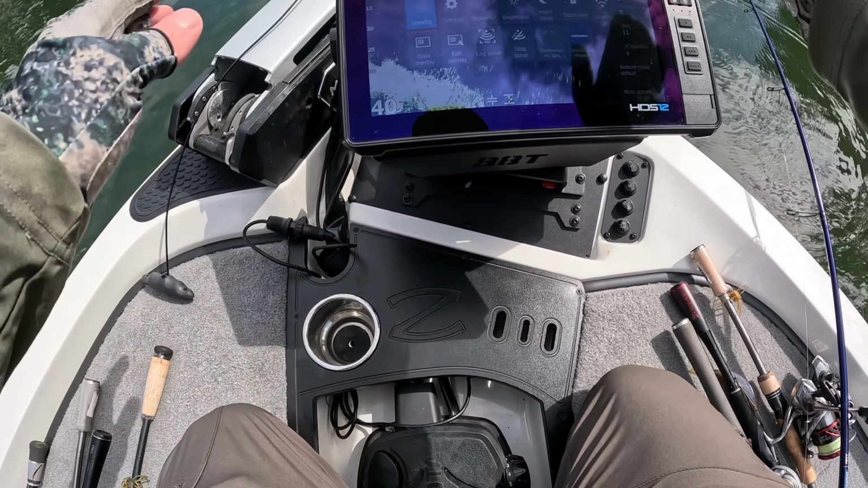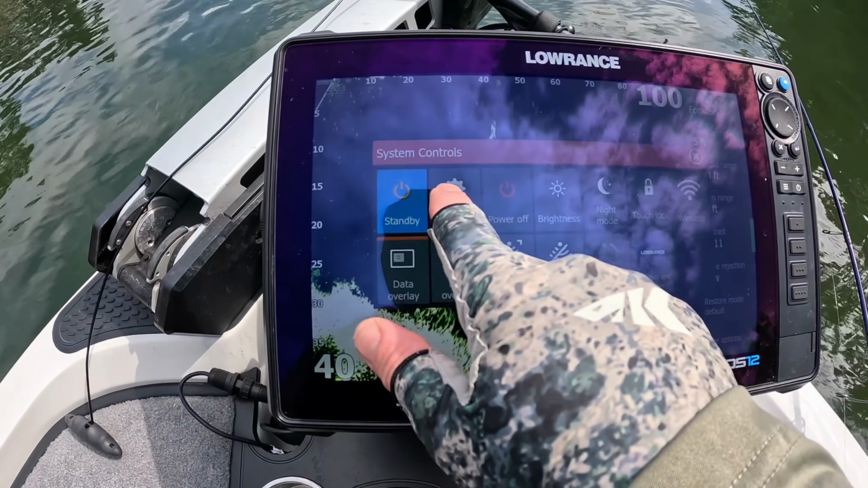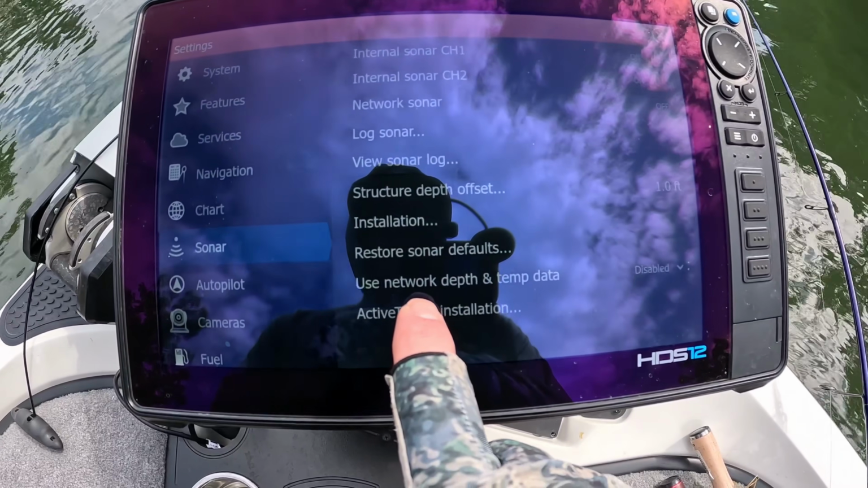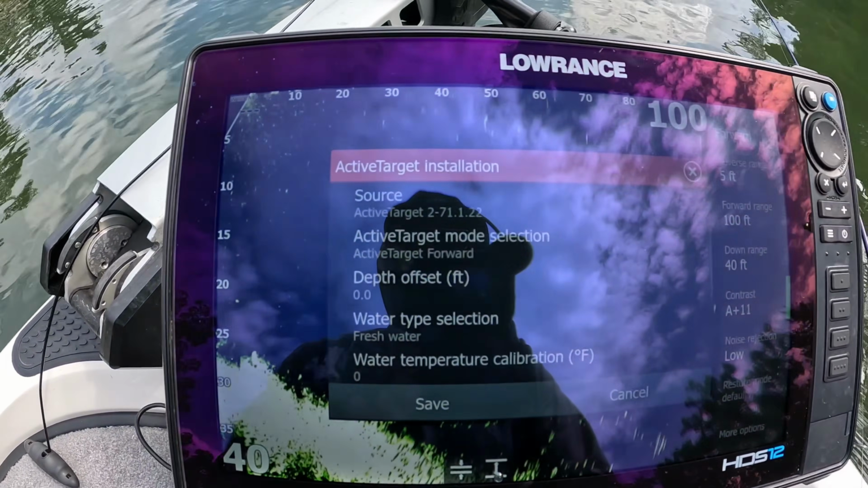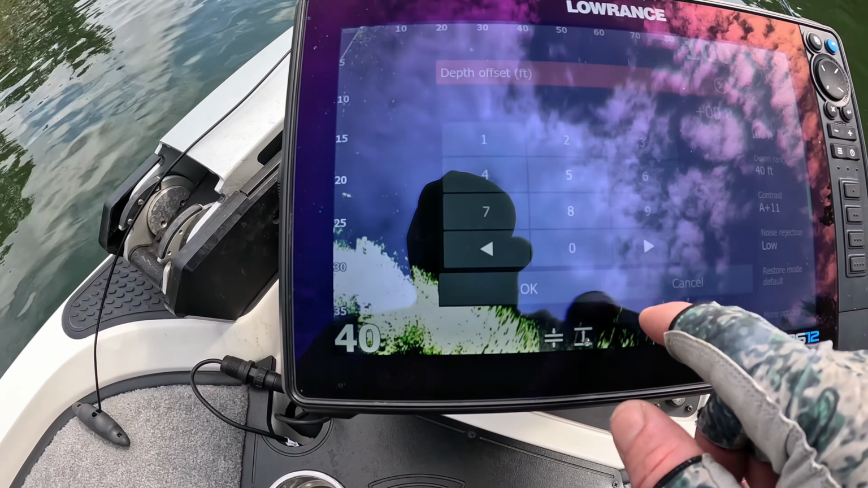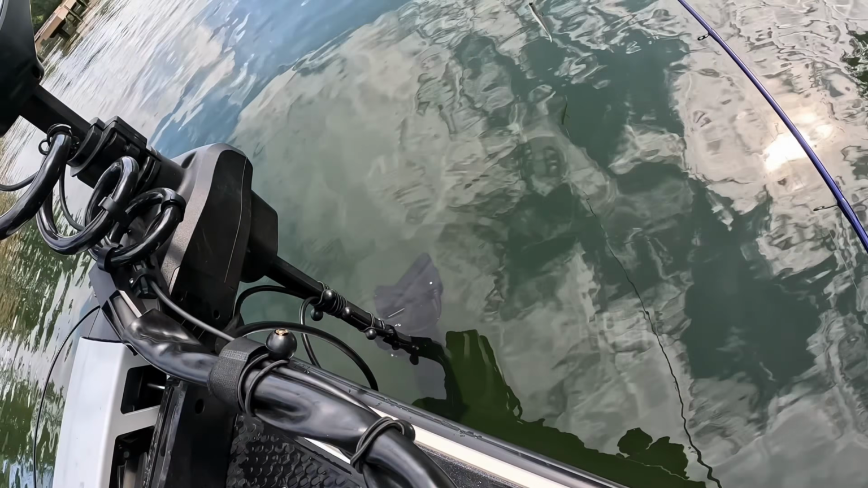So we're going to go in to our power button, settings, sonar, select active target installation, and as you can see here, we've got depth offset at 0. Now we're going to go ahead and put about a foot in there. Yeah, looks about like a foot.